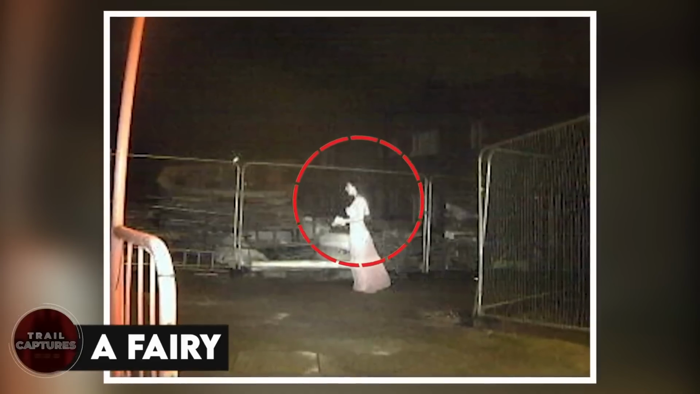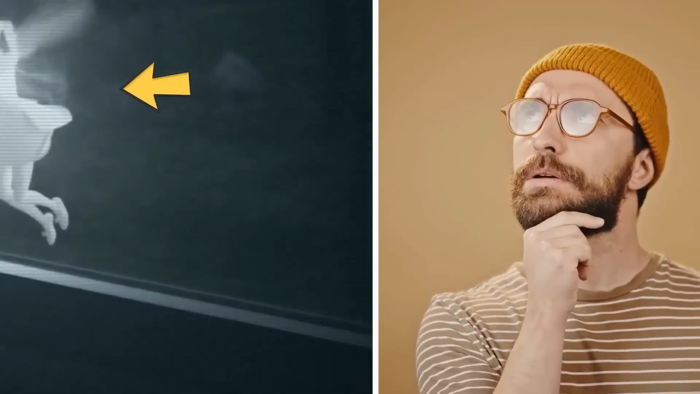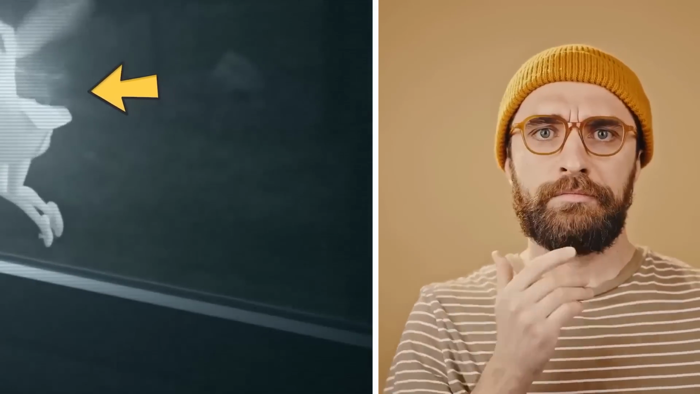A fairy. Fairy is what most of the people are calling this creature, which was captured on a trail cam. But it could be an insect too. According to the owner of the trail cam, it was a woman. And how exactly did he come to that conclusion? Well, I've got no idea. Still, it kind of looks like a fairy. So, does that mean fairies are real?